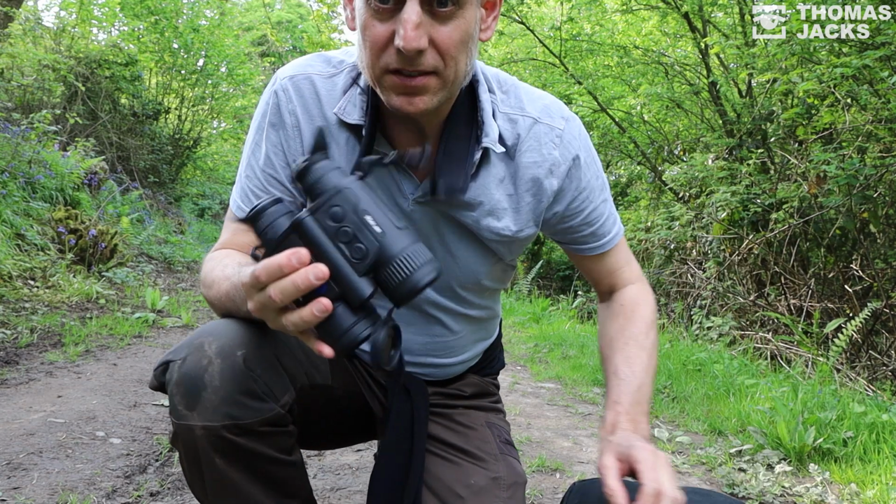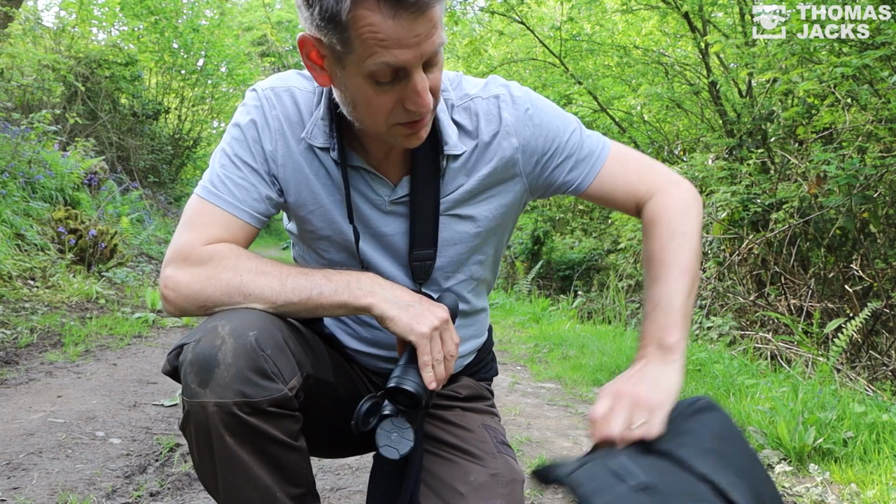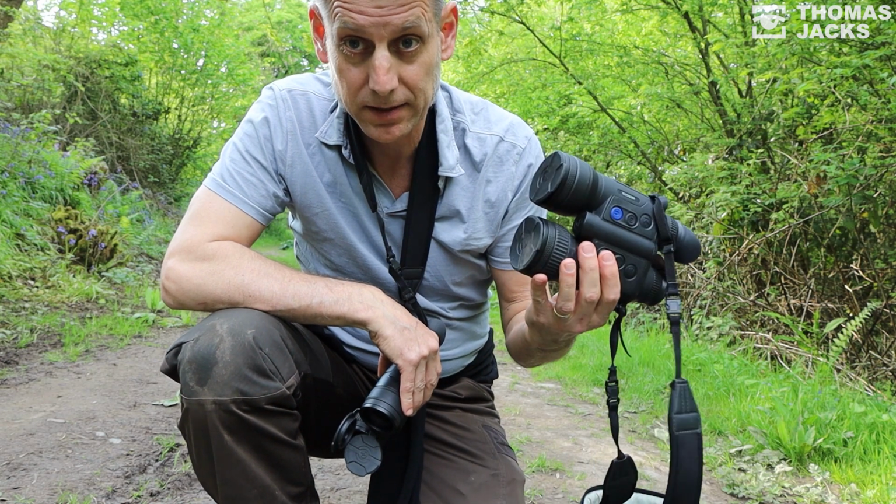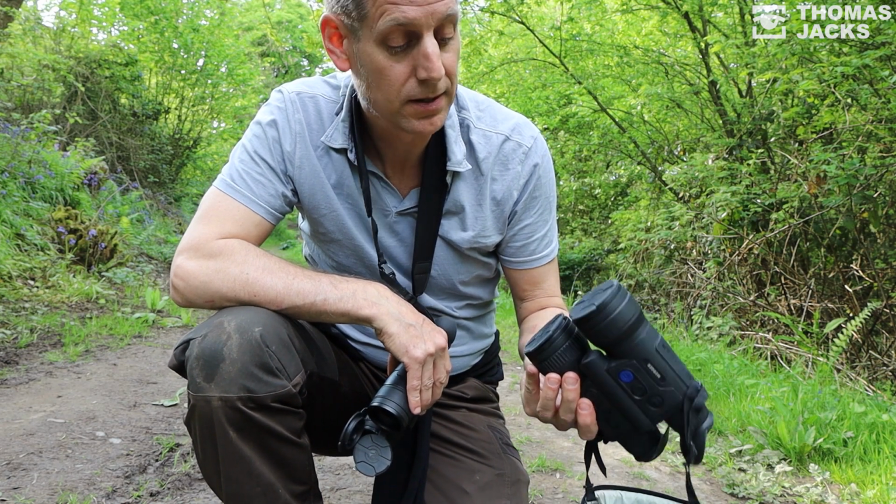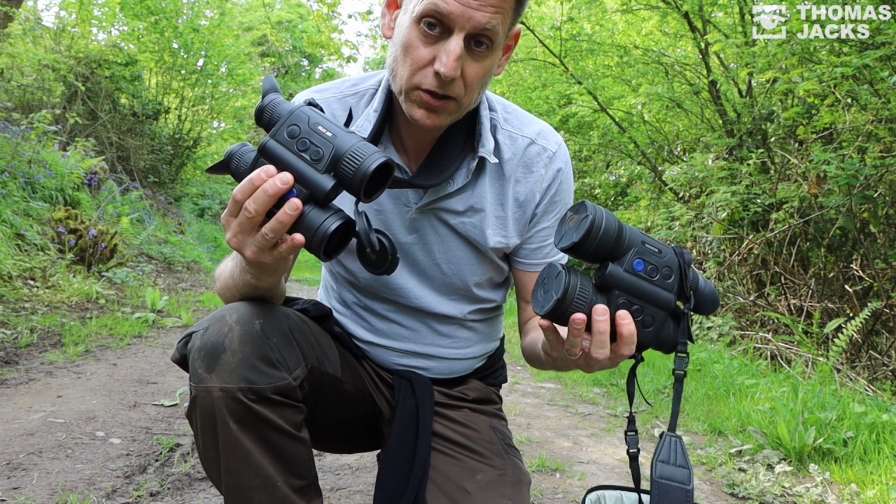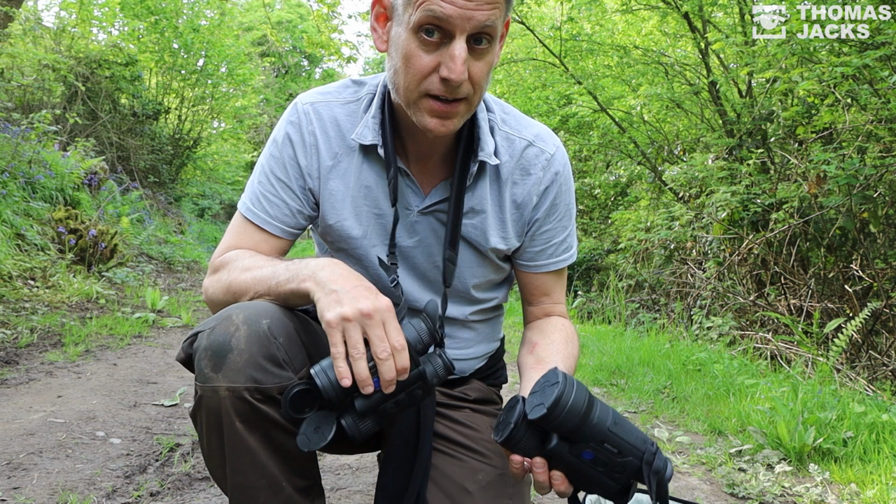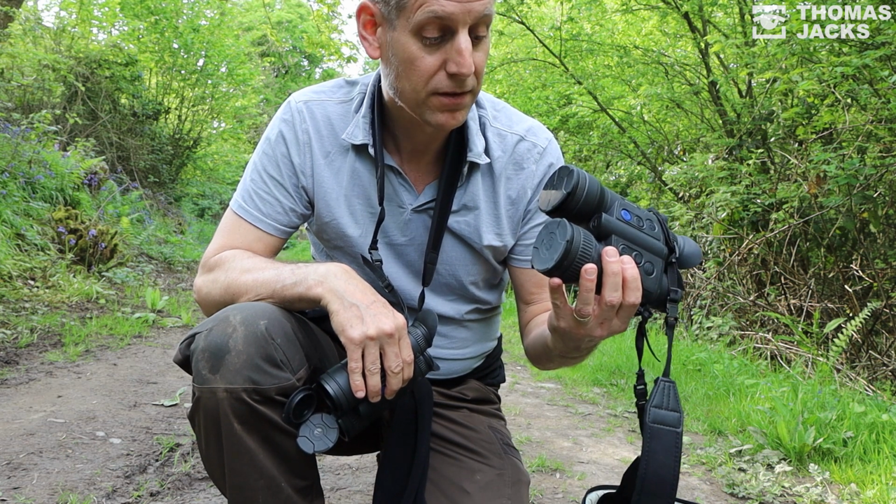Like the Pulsar Mergers. If you've heard of the Pulsar Merger LRF XP50 and that it's hard to beat, you'd be right. But now you've got a choice: the Merger LRF XP35 or the Merger LRF XP50.